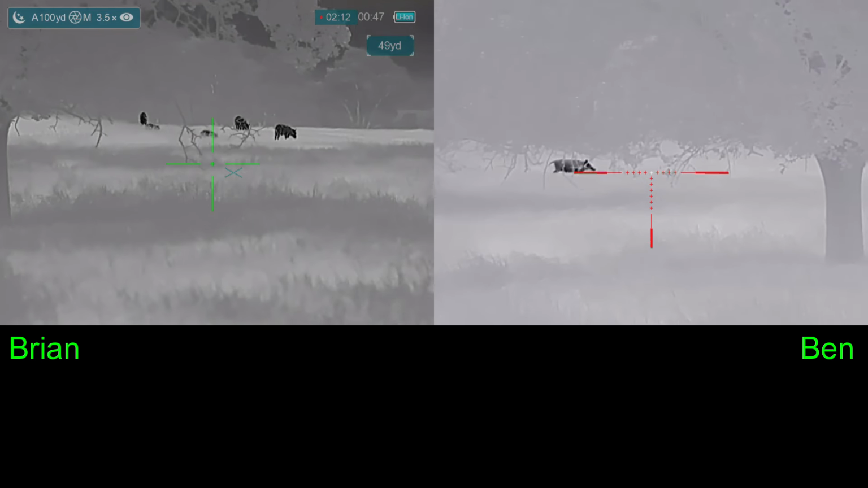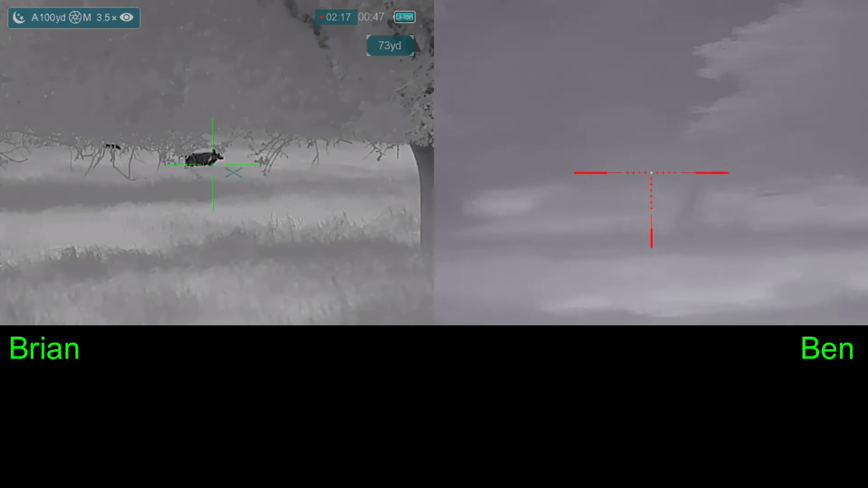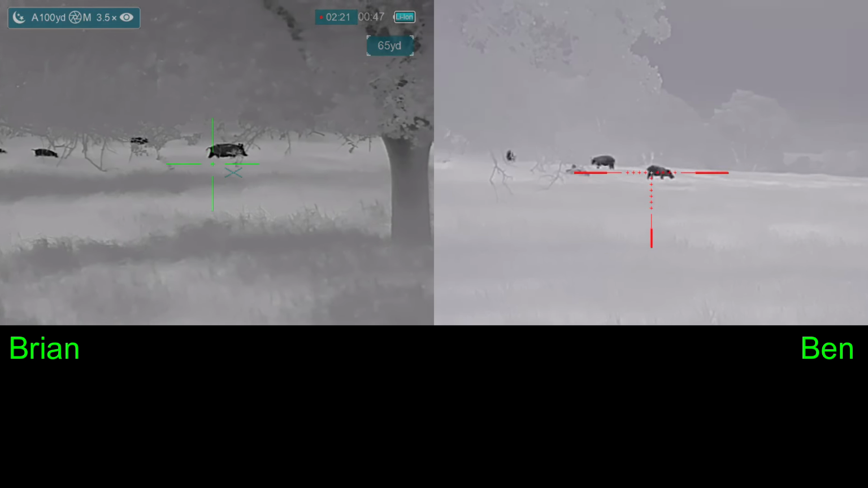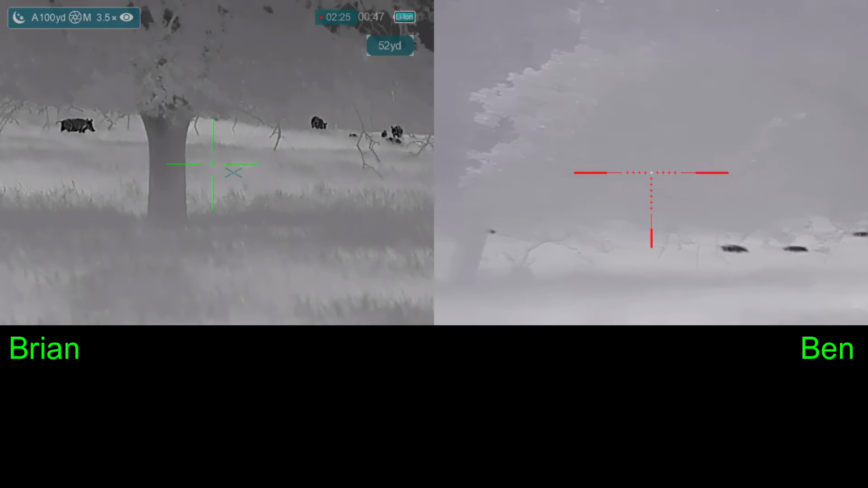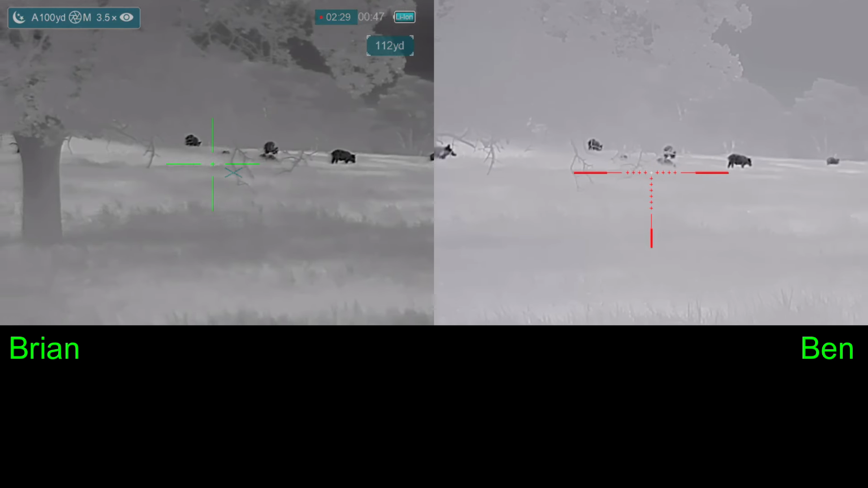Okay, you got one coming left. Big girl. I'll get the big girl. Okay, get the big girl. Are you ready? I'm ready. Oh, I can't shoot that way. Sorry. I gotta wait till it comes out. That's fine. There's more coming. We're only gonna get one or two shots. Tell you what, I want to let her come out further.